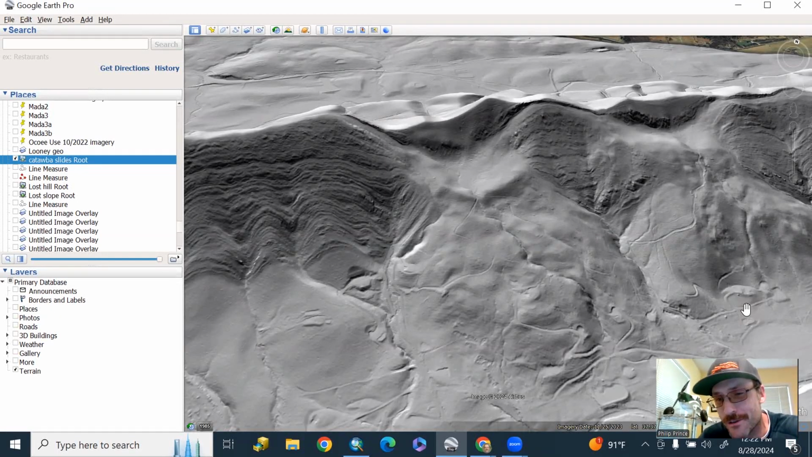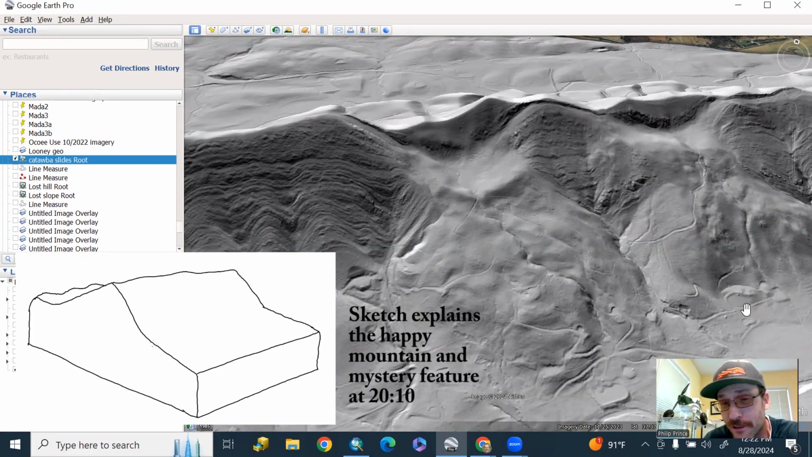What's happening, folks? Geologist Philip Prince talking about LiDAR today. Got a lot of requests about this after the last Boulder video. People asking, can anybody look at this LiDAR imagery that you show?